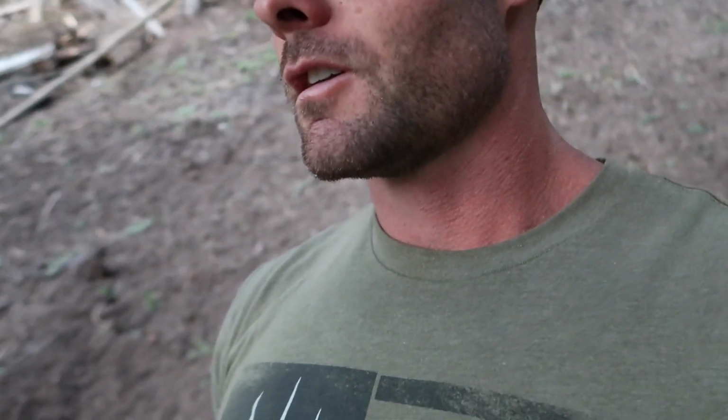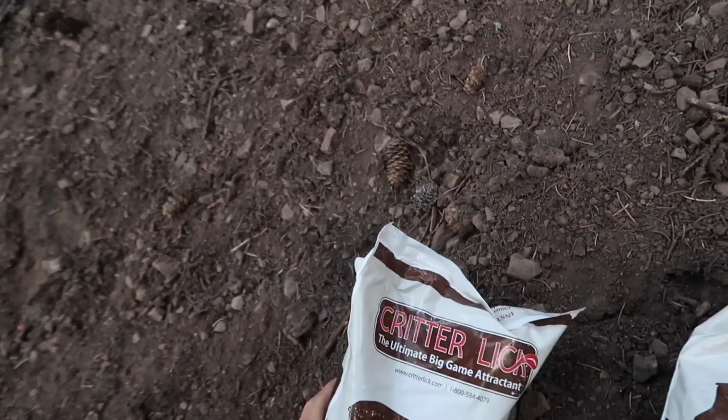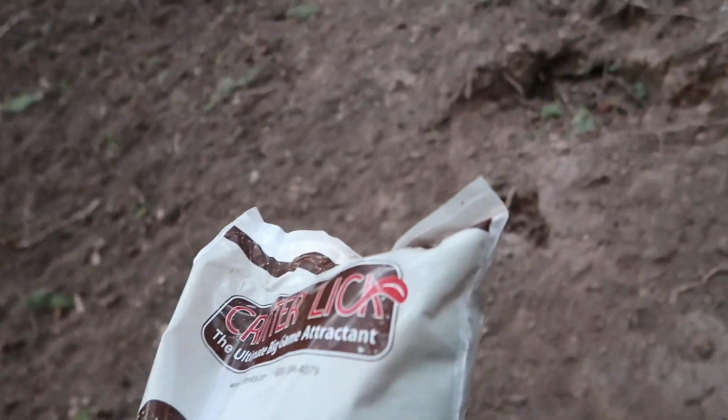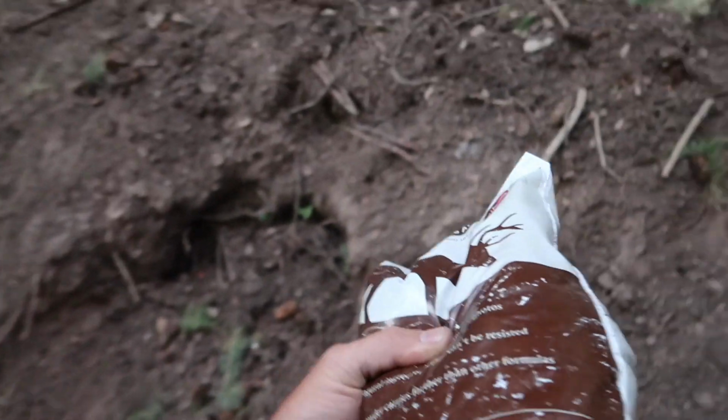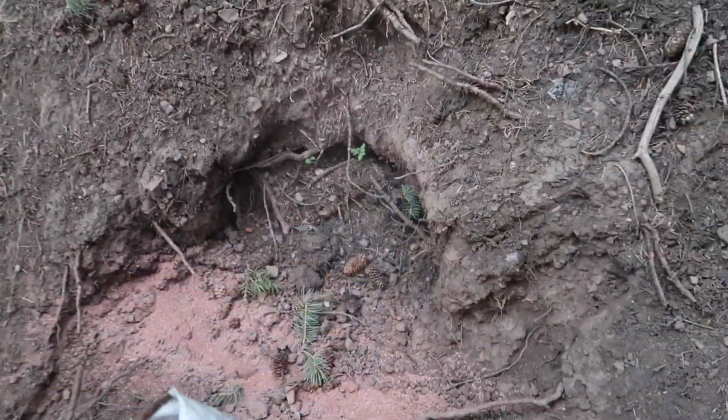Tree stand's looking good. I'll check that next time. I got to bomb to the top so we can go scout some bucks. Heck, I was in such a hurry I almost forgot the critter lick. You gotta give them what they want. You can see where I've done this for years, man. It really shows.